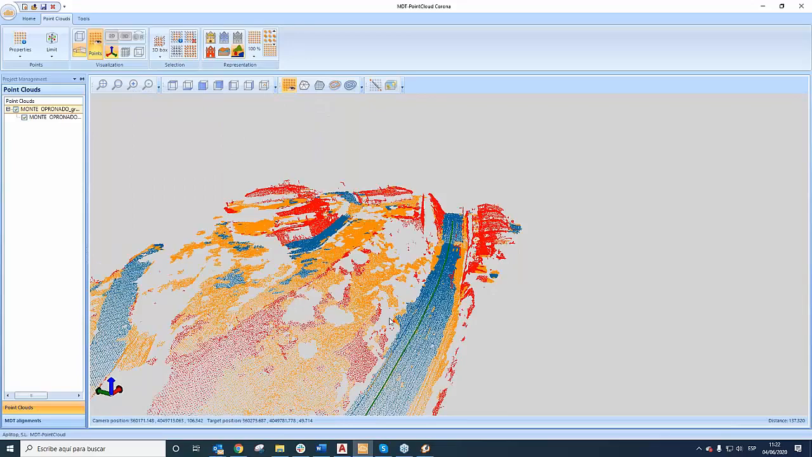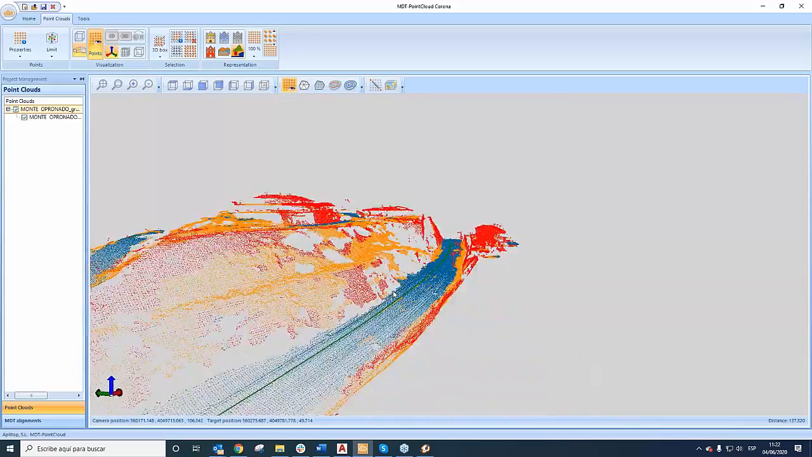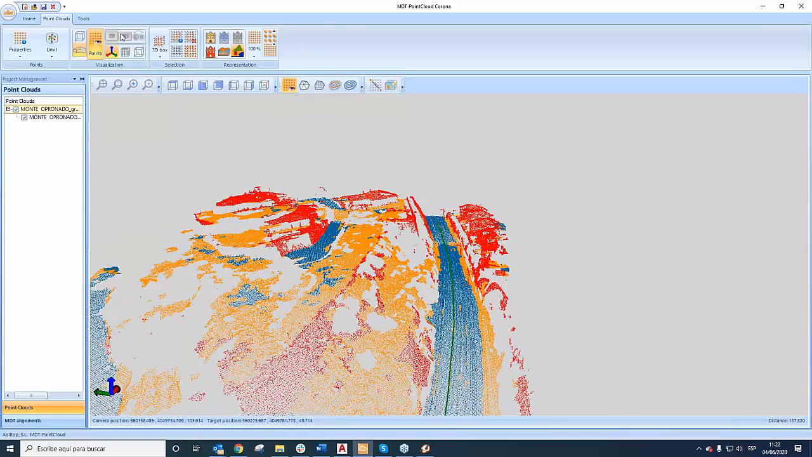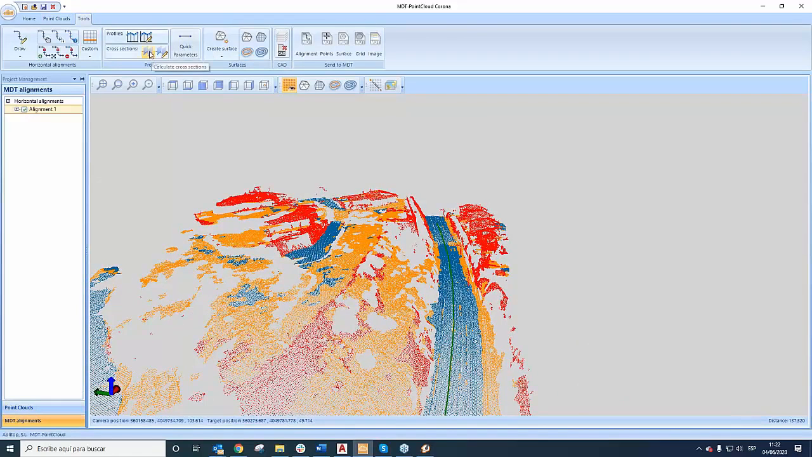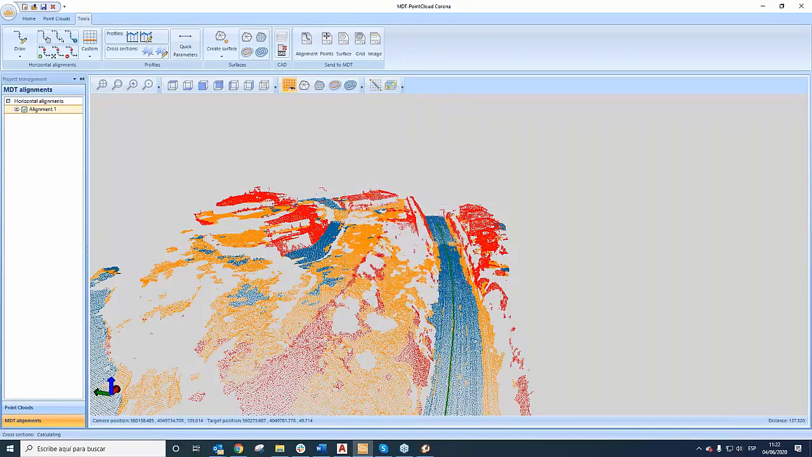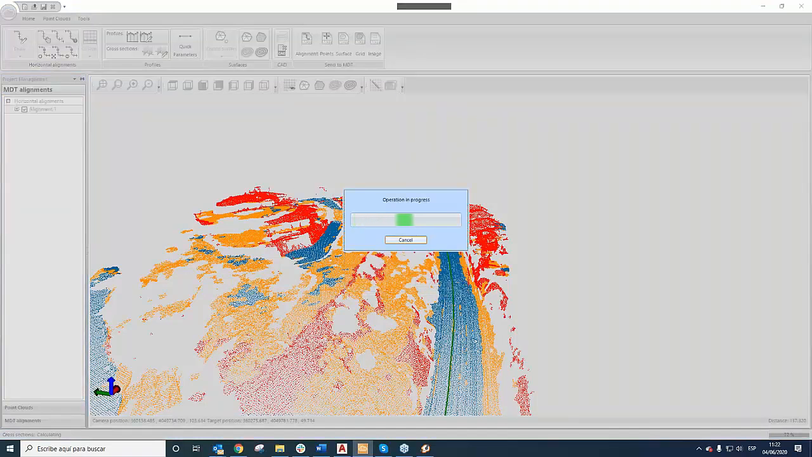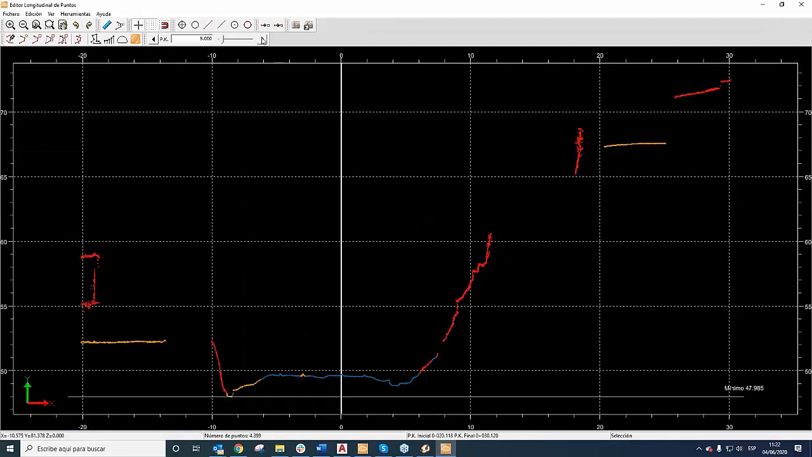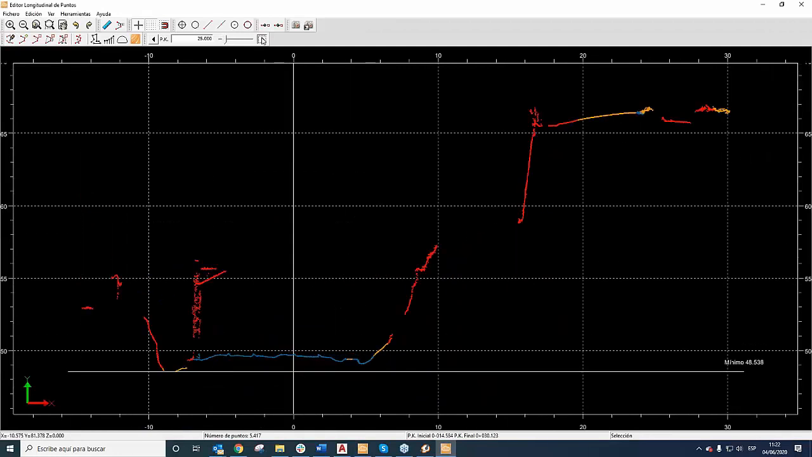Here is the new point cloud, without vegetation. Now I'm going to create a cross section, repeating the same parameters, and show the result. It's the same thing as before.